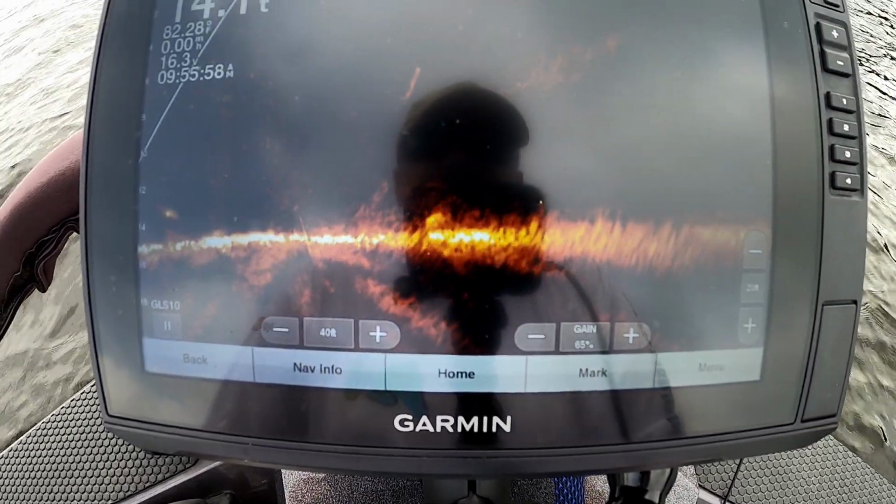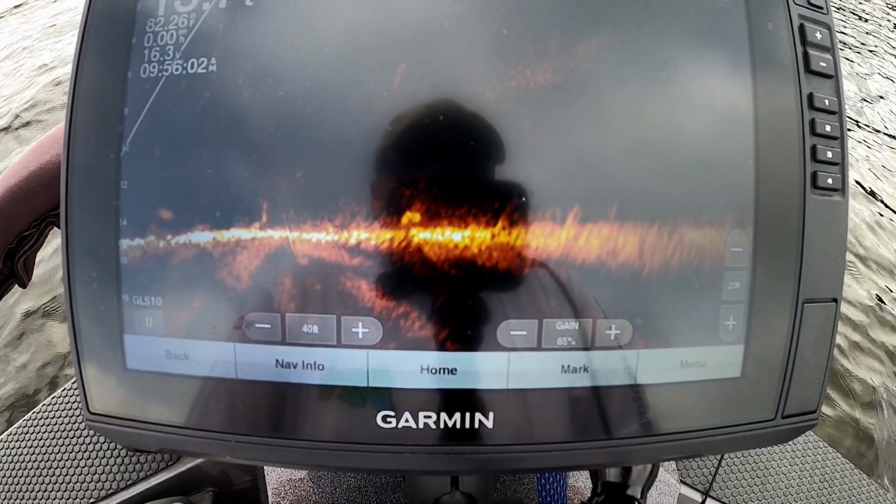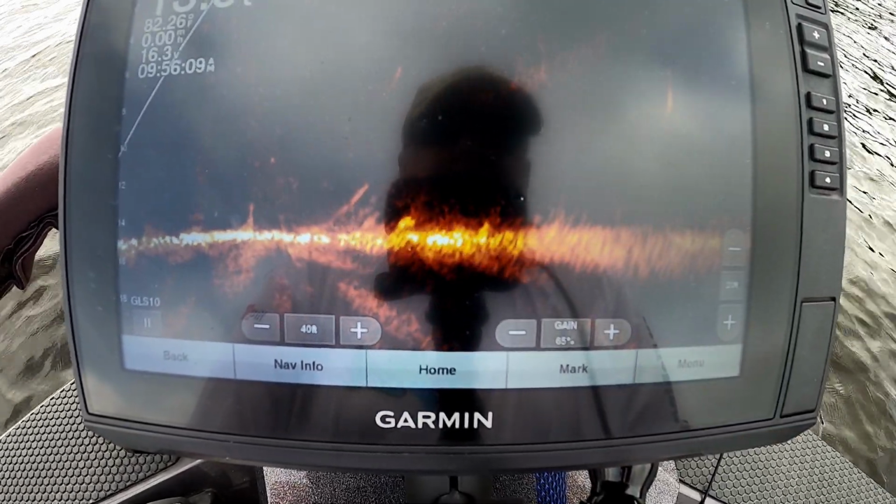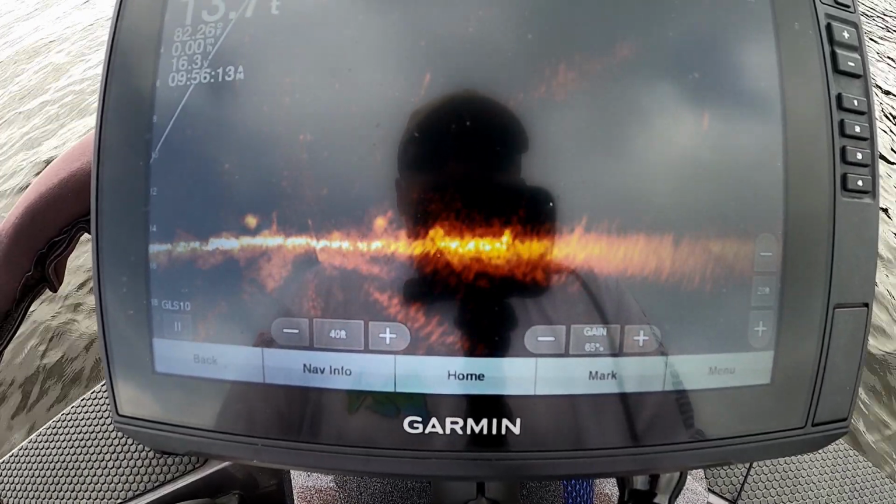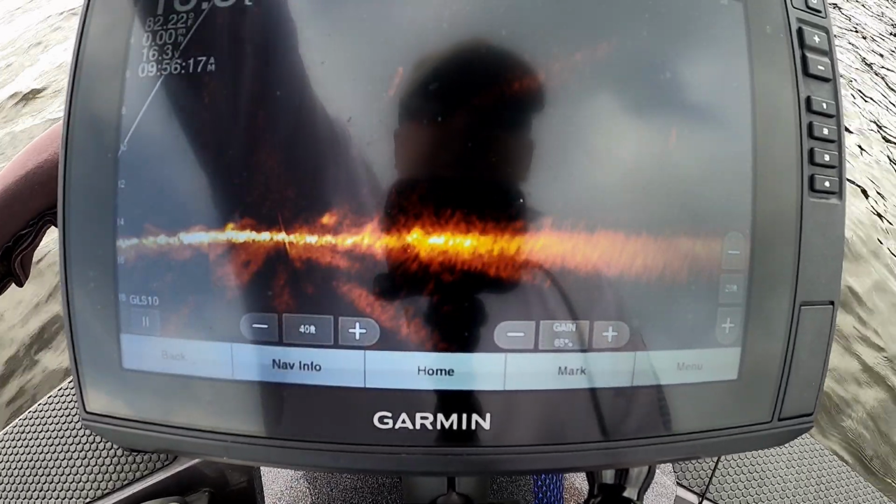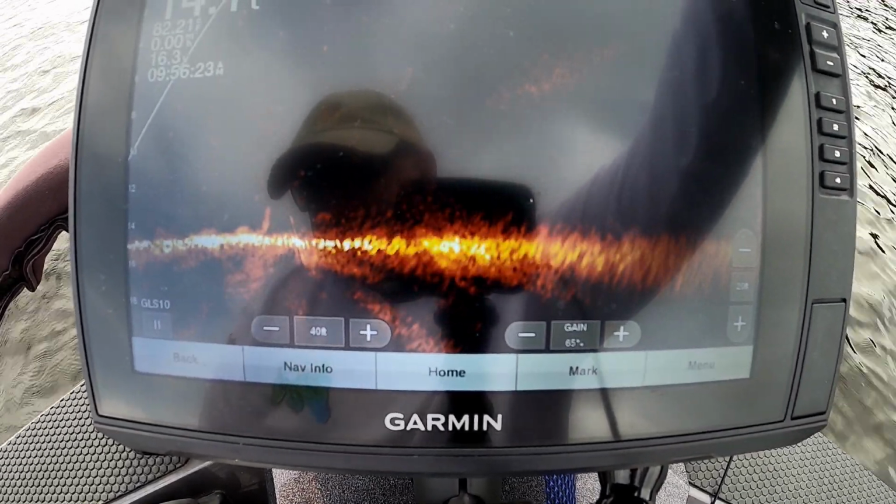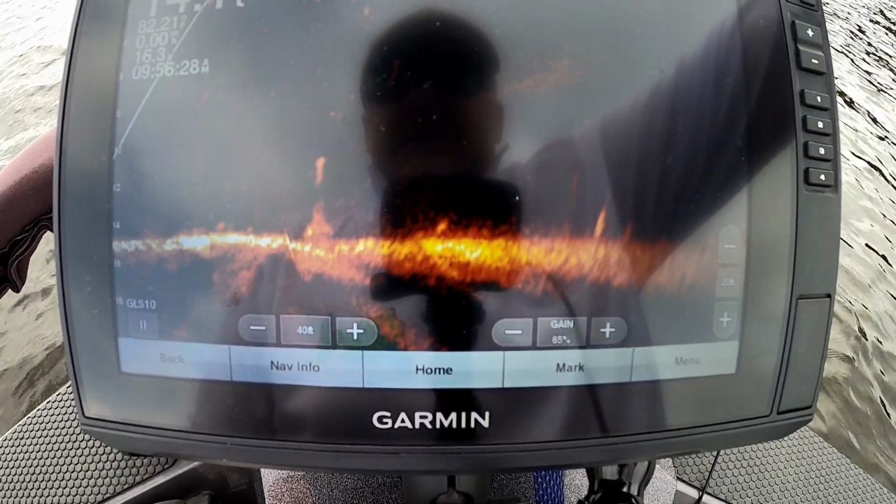There's a couple. Old bass are hard to see. There's a big one right under the boat right there. One way up in the water column coming this way. They're kind of hard to see with a Livescope because they're so close to the bottom this time of year in some of these spots that you just can't see them down there. So we've got that Hydrowave blasting Schooling Blitz at about half volume.